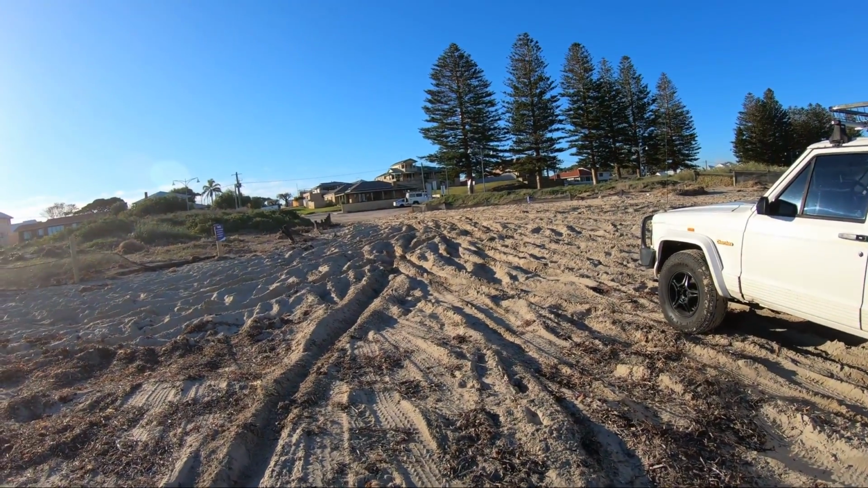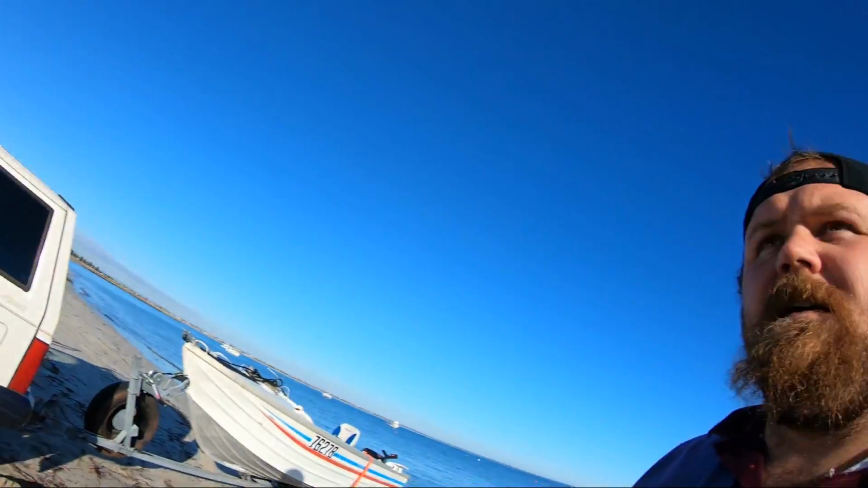The boat ramp down here, the council's doing some work up the beach and they've covered the boat ramp in a big thick layer of sand. And it's boggy as hell. The Jeep had some fun getting through that, but it shouldn't be too bad.